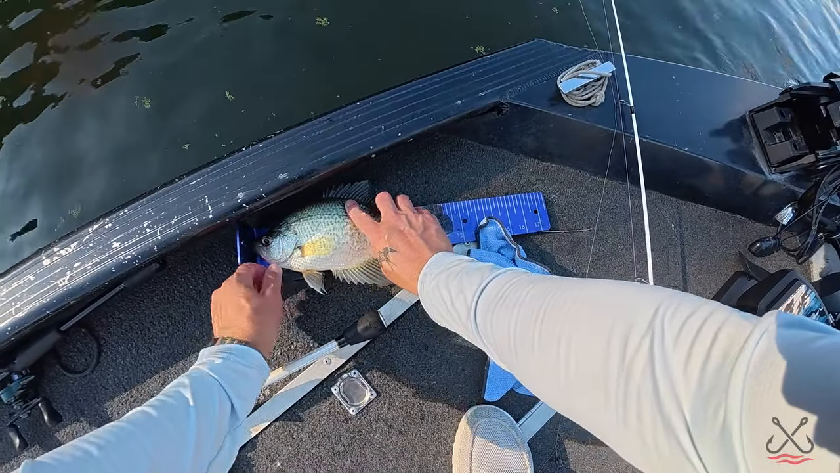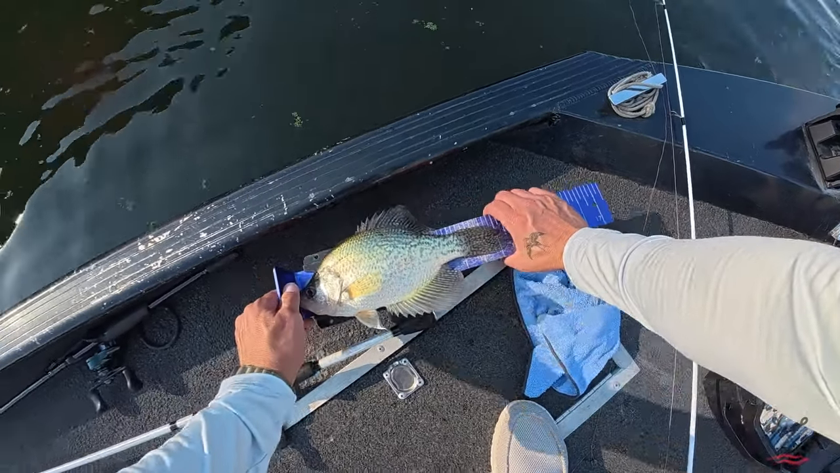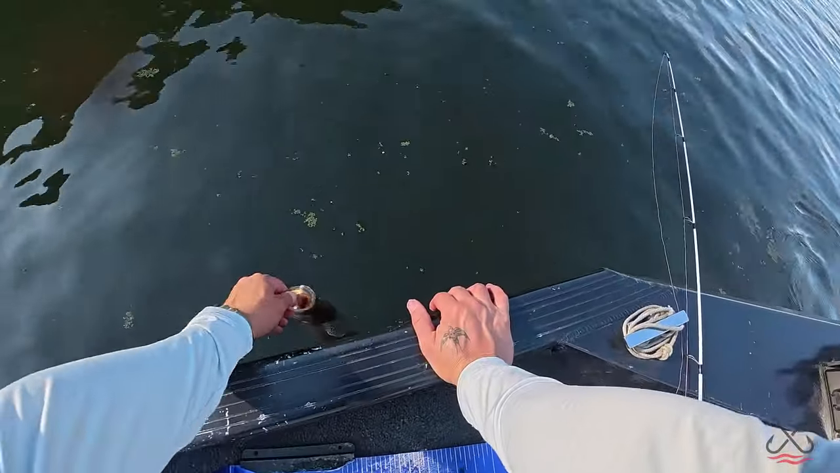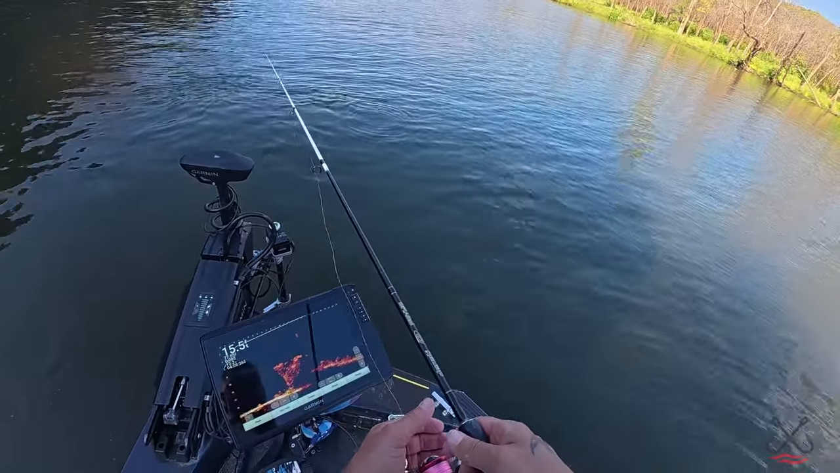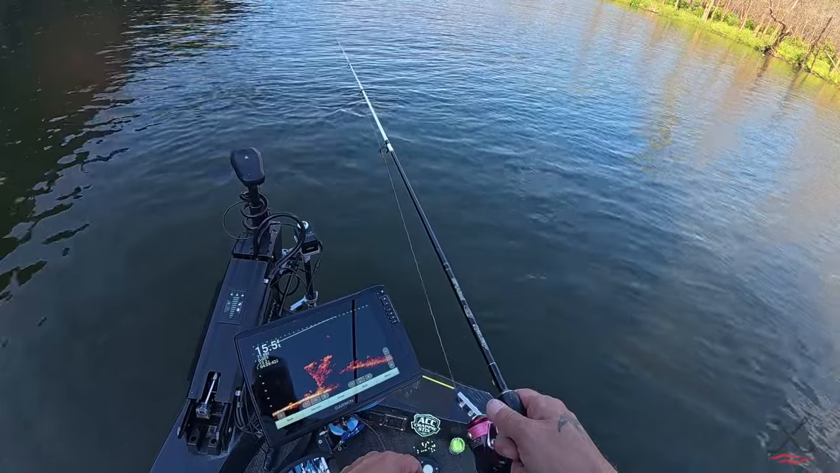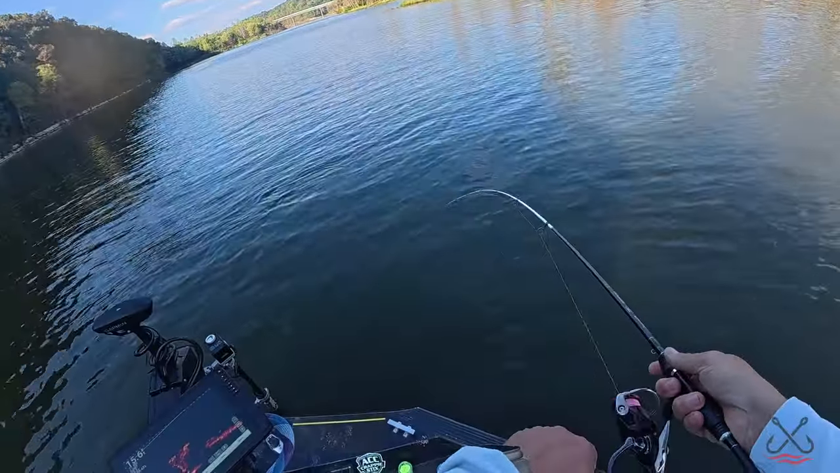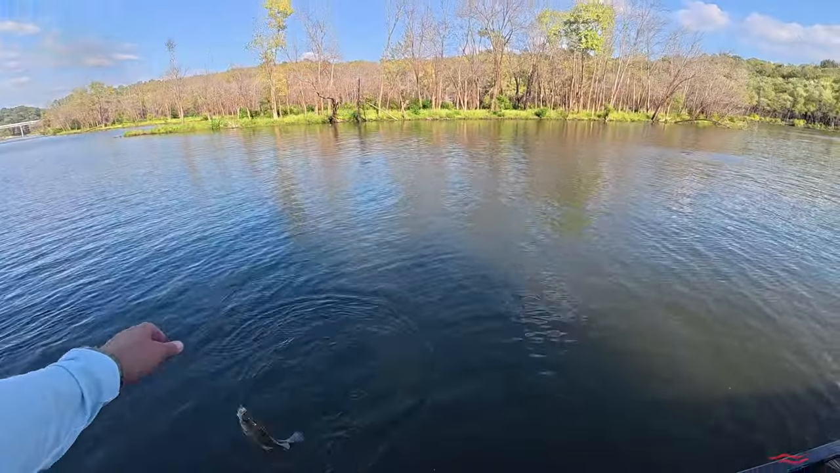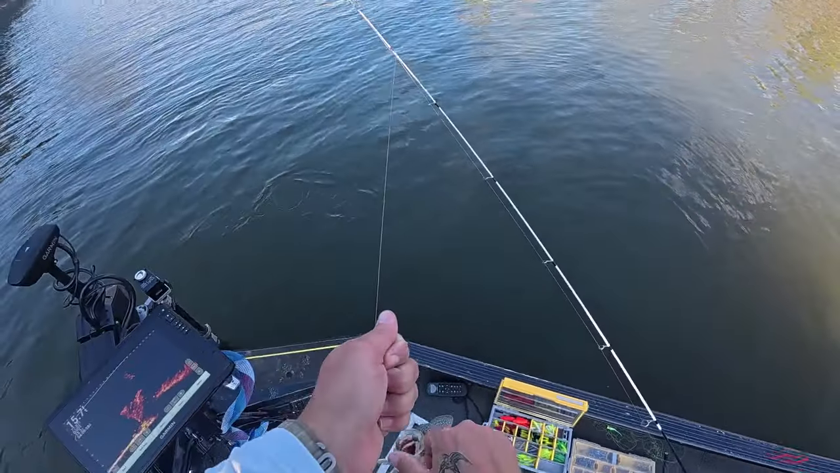Good thick. Yeah, he's pushing 11 and a half. Good size crappie. Ain't nothing like a crappie thump, I tell you. Bass fishing's fun. I enjoy it. But man, there's something special about crappie biting.